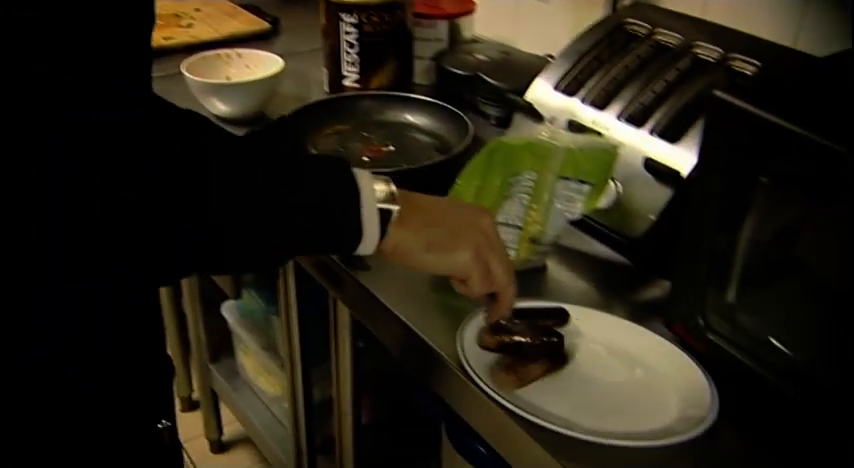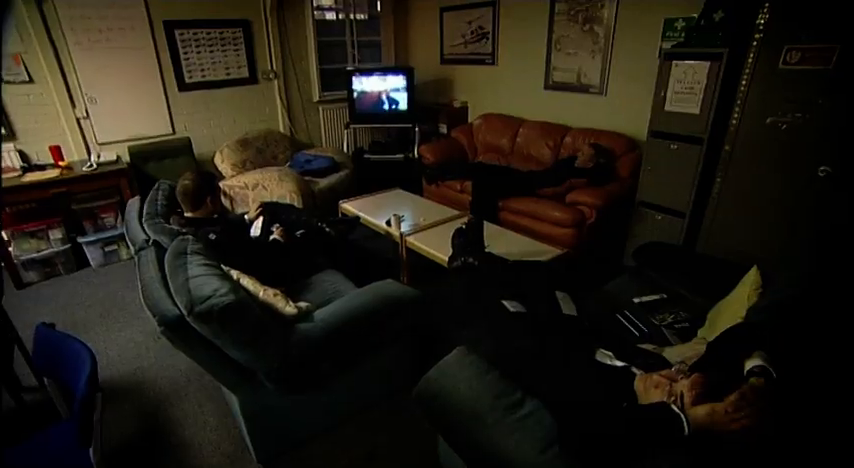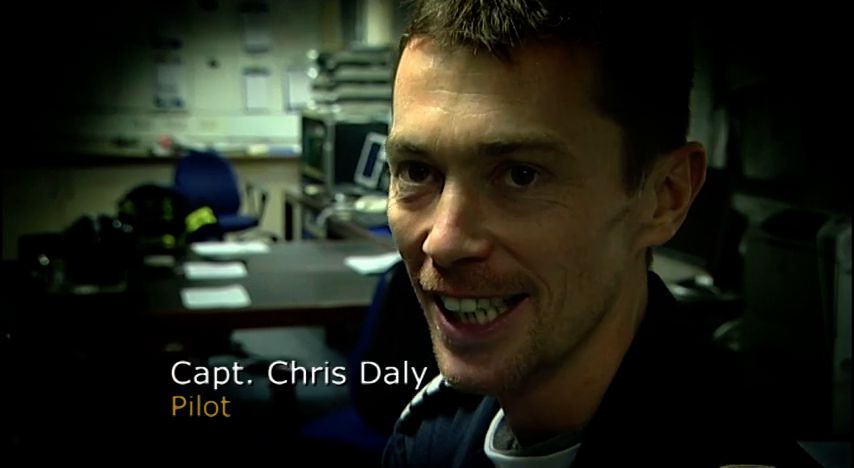Tonight, like many nights, the Sky Cops spend many hours doing nothing. We keep ourselves busy, we'll get some dinner, watch a bit of TV, do some paperwork, and after about 4 or 5 hours, and it's getting late at night, then you start to feel kind of weary. So you just got to keep yourself motivated. So yeah, it can be frustrating, but you just got to find things to do. Read a book.